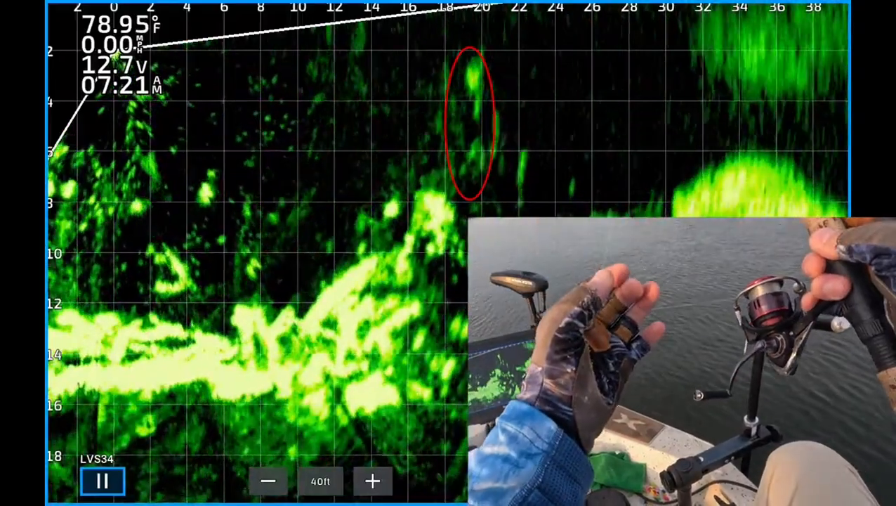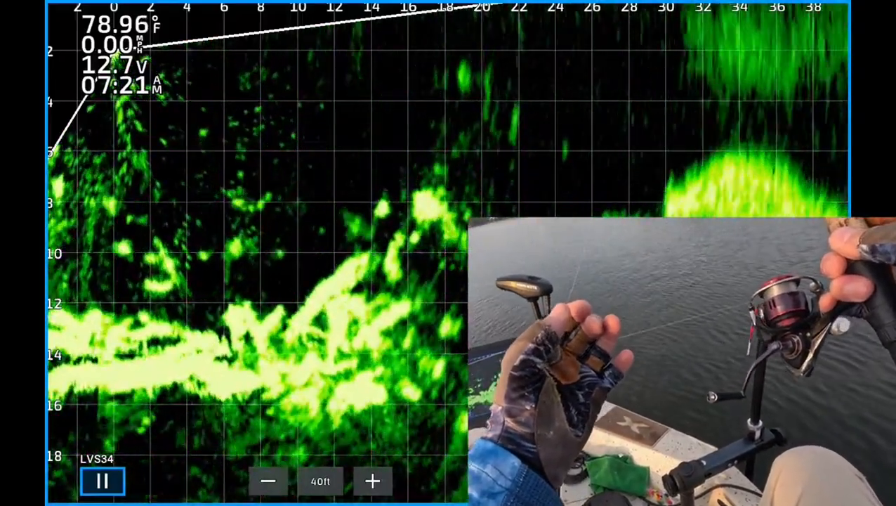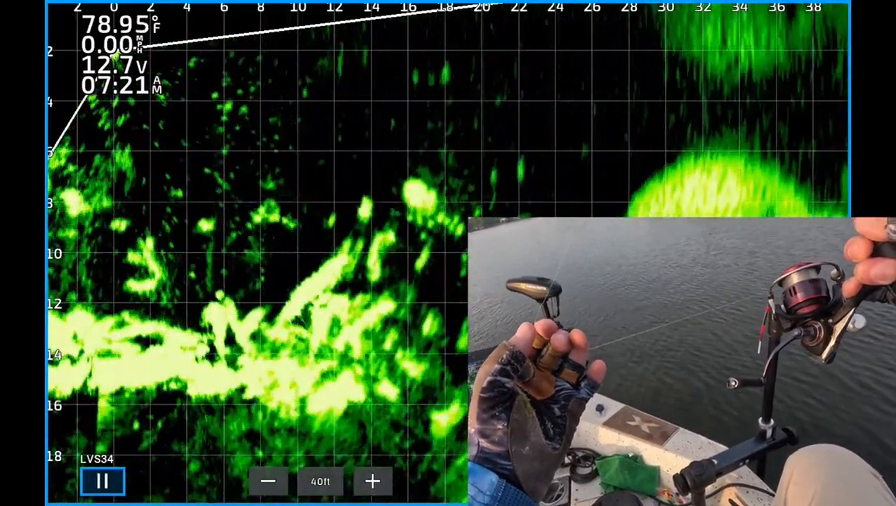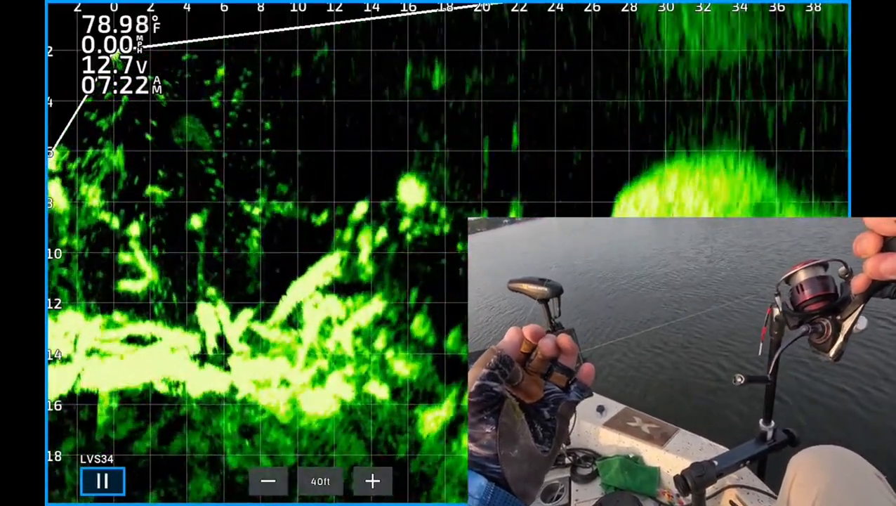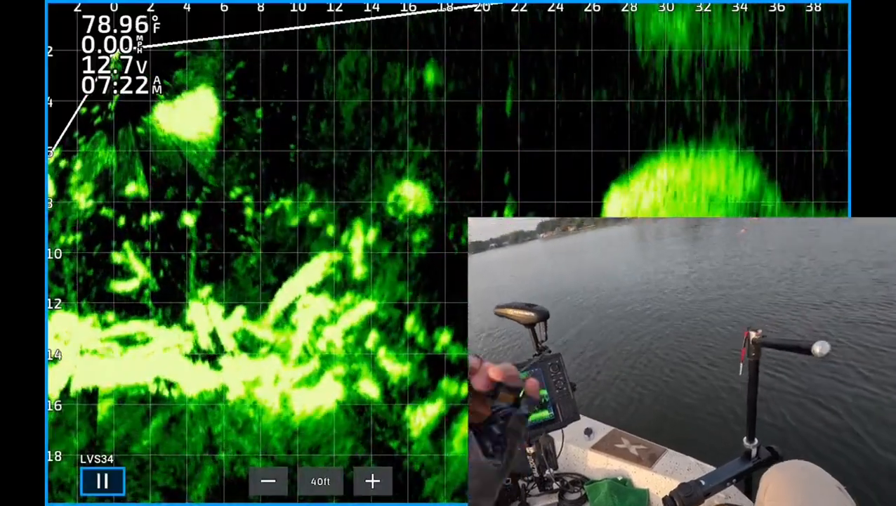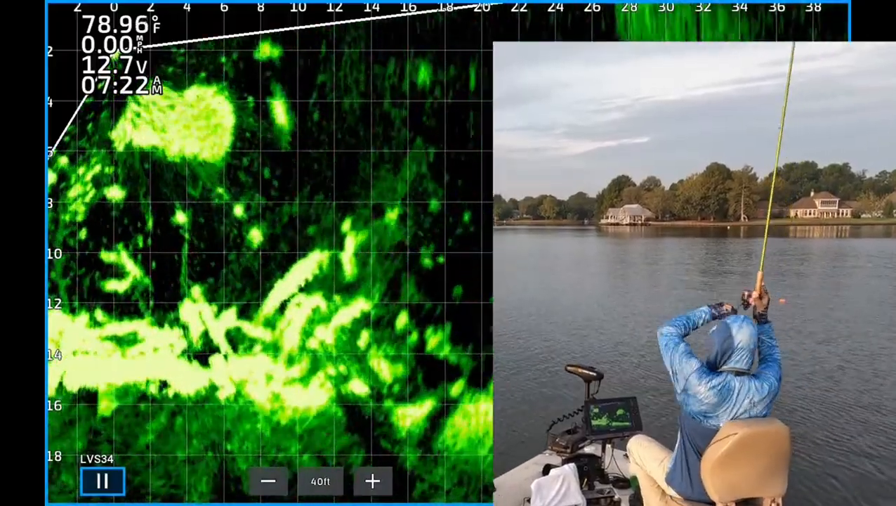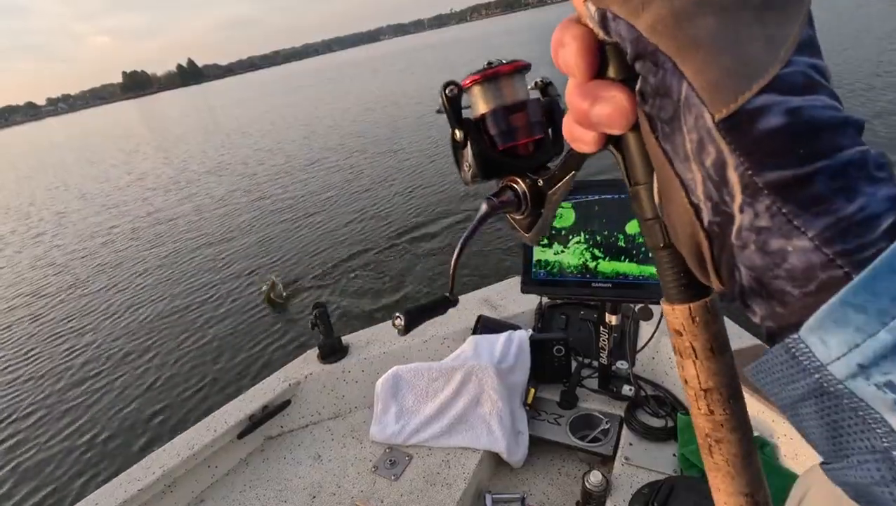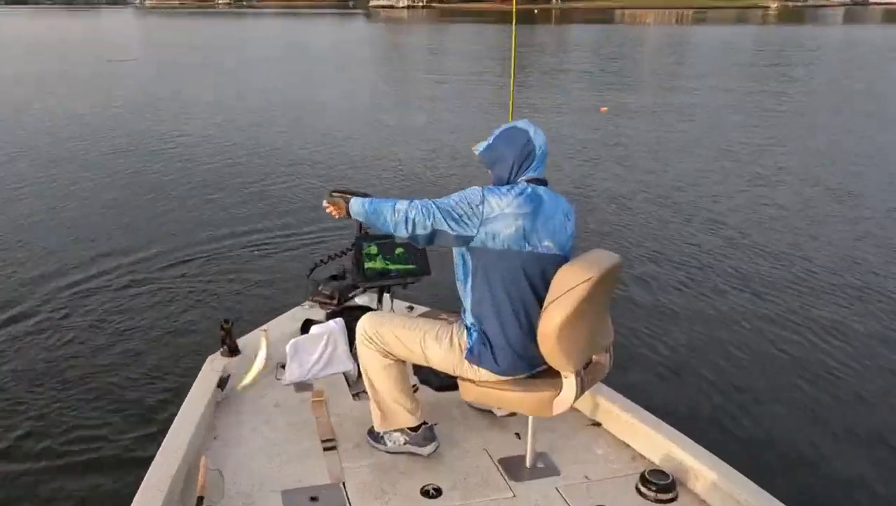So here you see the jig dropping 20 feet from the boat. There's some fish and brush down there at about 8 feet deep. There's the jig right on top of the brush and some fish. Moving to the left, that is a fish, and he ate it. There's one. Boom, on the way to the boat. 722. White crappie.